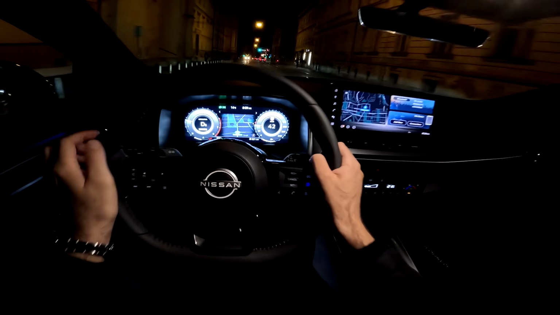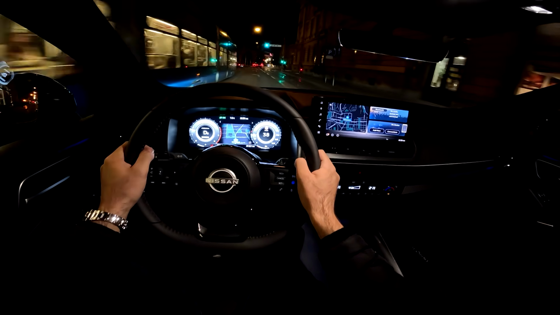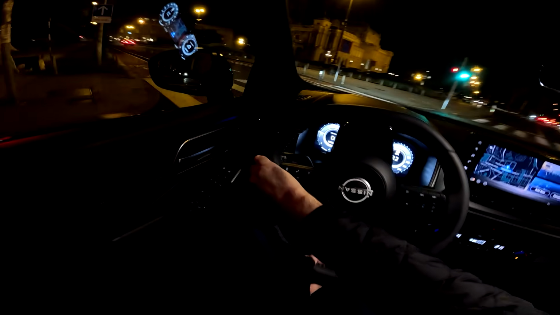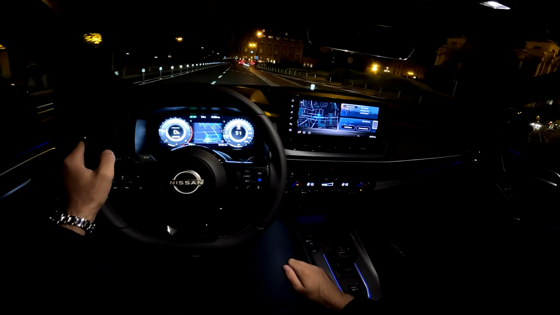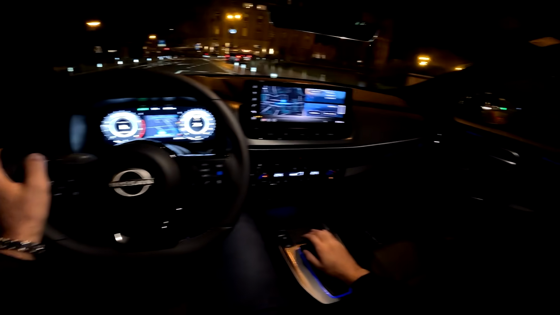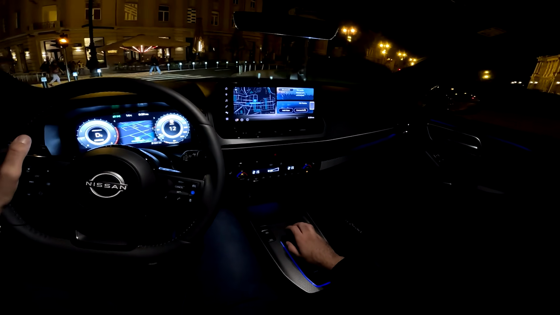You can also see the map between the dials. You can actually adjust what you want to see here, but I've put the map on for now. I think it looks very nice. So we have Google built in, and it is actually the first Nissan in the European range that has Google built in. So we have Google Play, Google Assistant, and Google Maps. Really impressive technology, and a big improvement, this new infotainment system compared to its predecessor.